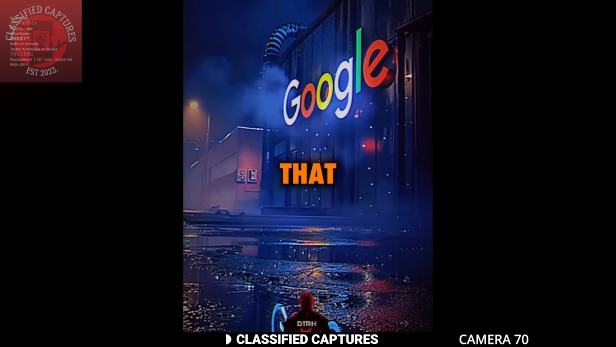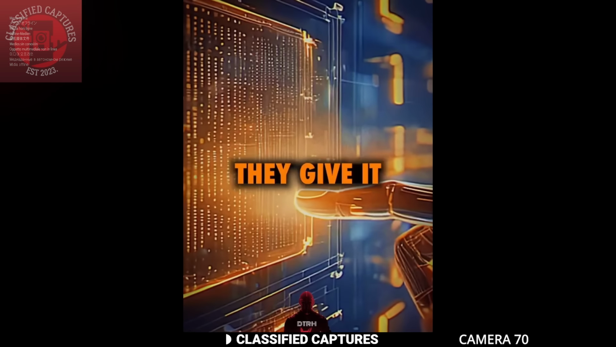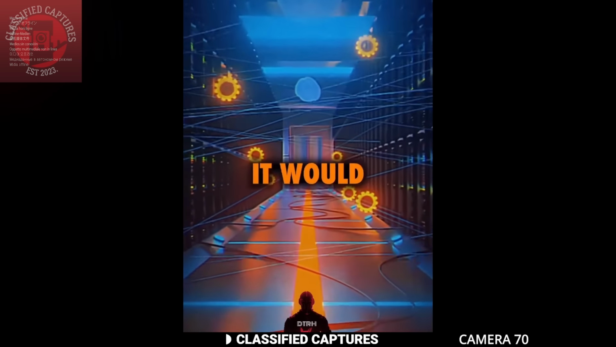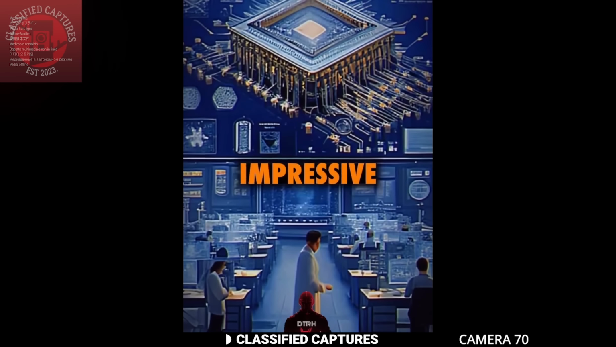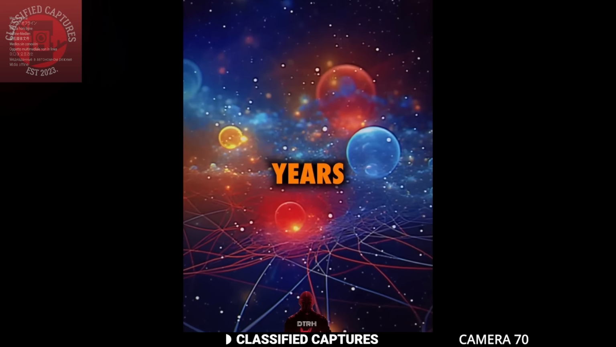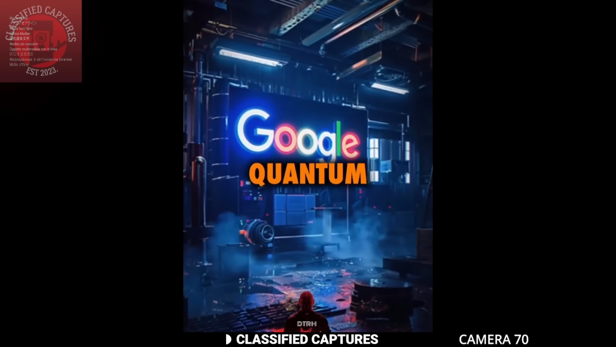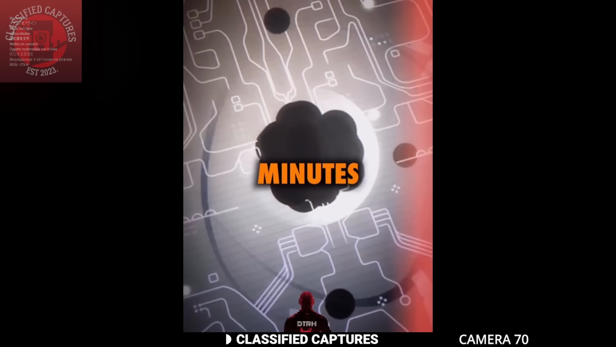Google just came out with that Willow chip, right? Which is a quantum computer. And they just did this test where they give it this one thing to figure out. And it would have taken our most impressive supercomputer in the world 10 septillion years to figure out this equation. That's 1 with 25 zeros behind it. Still incomprehensible. And it took Google's quantum computer Willow 5 minutes to figure it out.